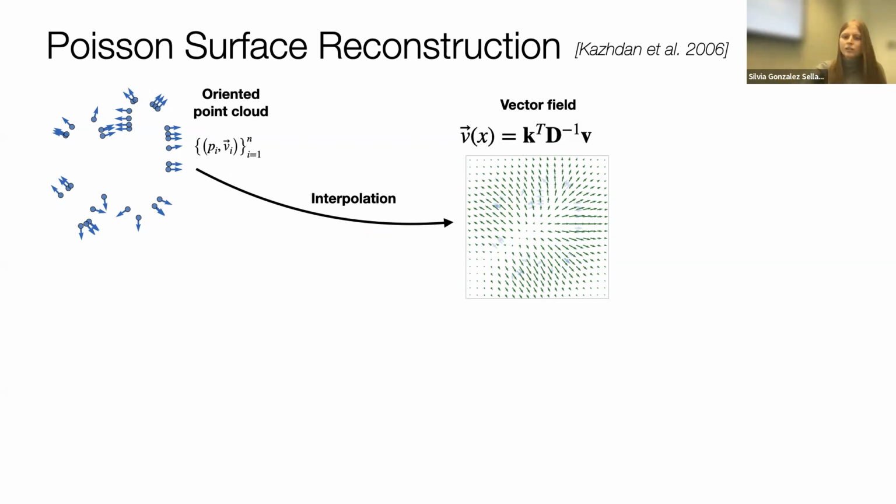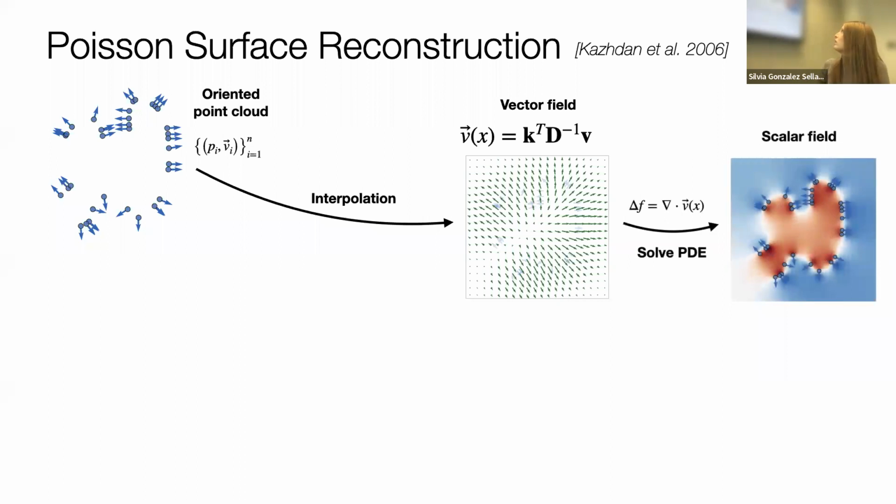That's a diagonal matrix inverse. So once we've defined this vector field, that's a vector for every point in space, we solve a partial differential equation, and that gives us the scalar field. This partial differential equation is a Poisson equation. That's why we call it Poisson reconstruction. But actually, this solve PDE step is the one I'm not interested in. So let's not think about it yet. All that we care about from here is this equation.